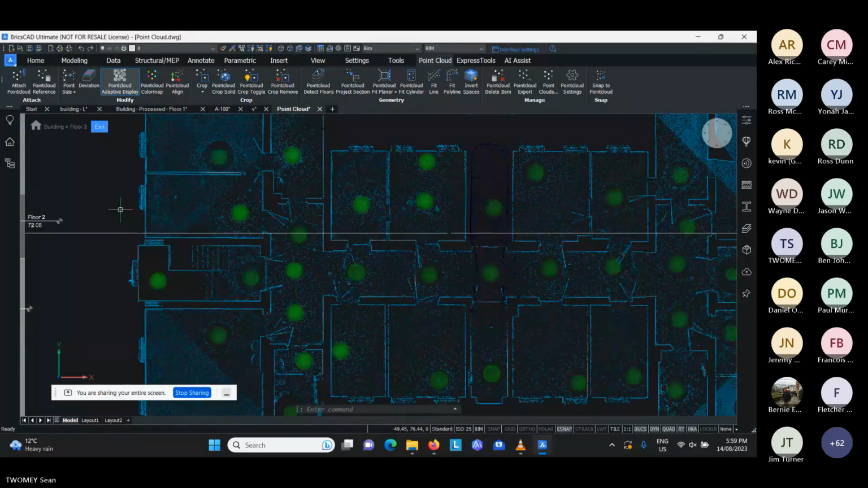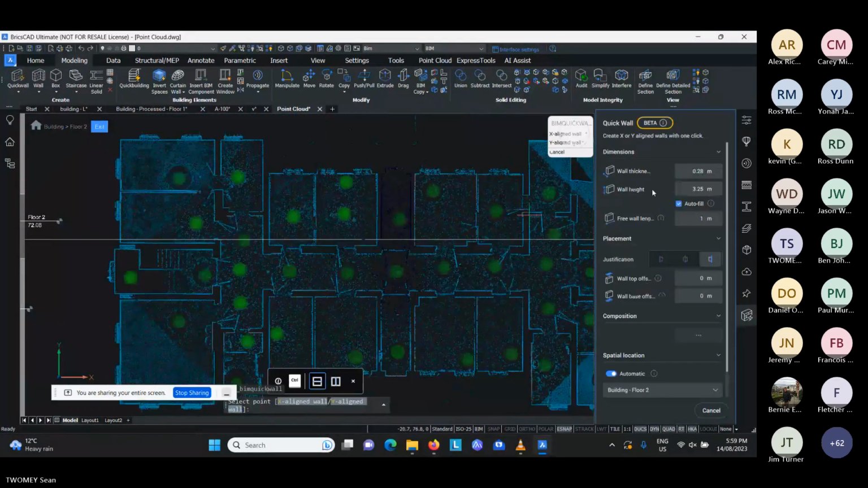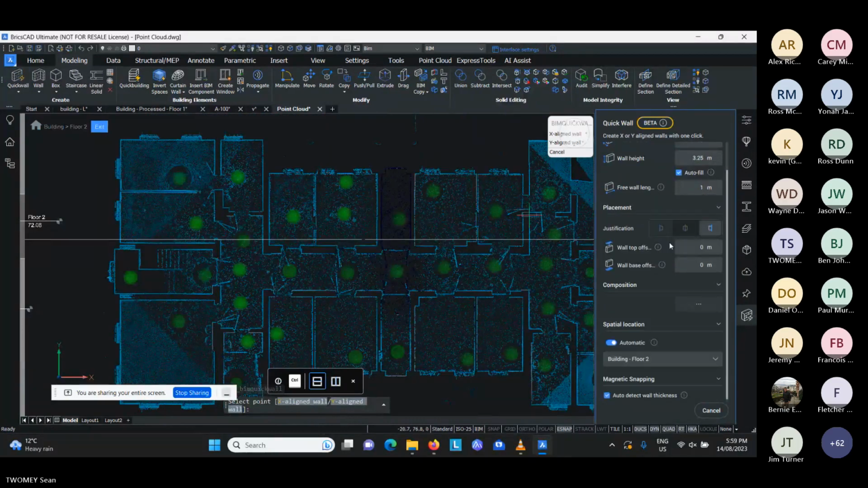So to start making walls from this, let's go to the modeling tab here. And the main thing we'll do is this command called quick wall. So when you click on this, it offers you a bunch of options over here on the right hand side. The most relevant one here is auto detect wall thickness.